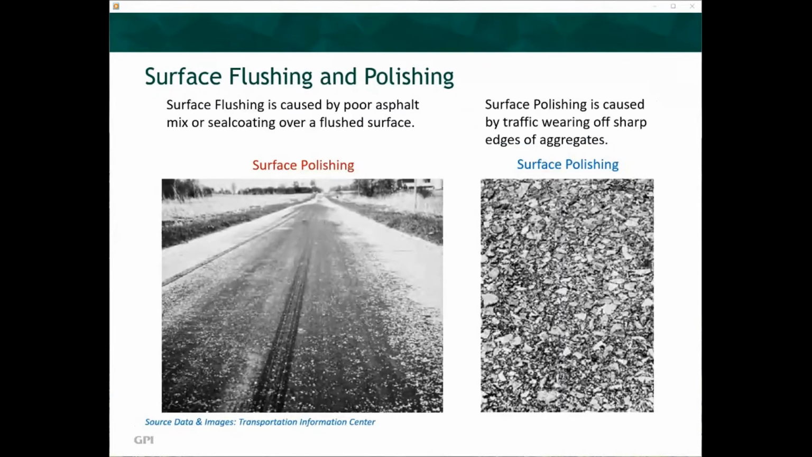Surface flushing is caused by poor asphalt mix or seal coating over a flush surface. This is readily apparent by dark patches where asphalt has worked to the surface. This surface has a tendency to wear quickly under heavy traffic since very little aggregate is inhibiting the surface from wear. Surface polishing is caused by traffic wear off sharp edges of aggregate. The surface of the asphalt becomes excessively slippery, and vehicle tires can almost react in a similar fashion in extreme conditions to being on ice during the winter season. Again, very dangerous.